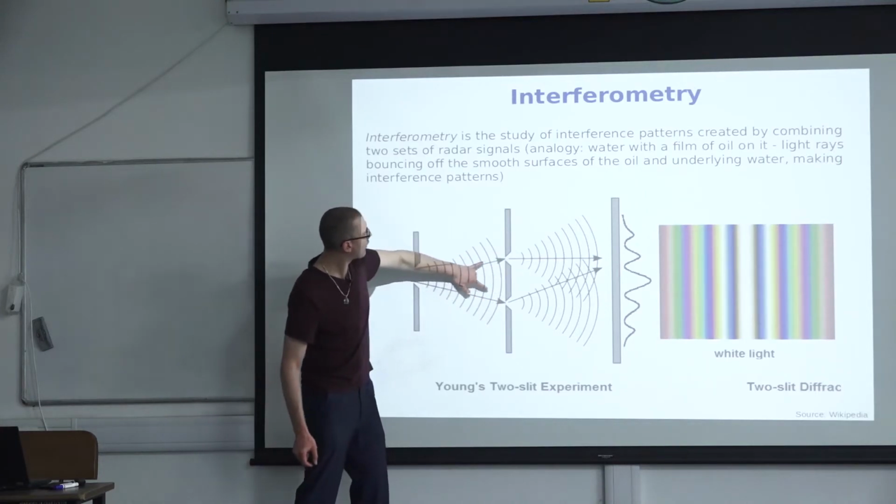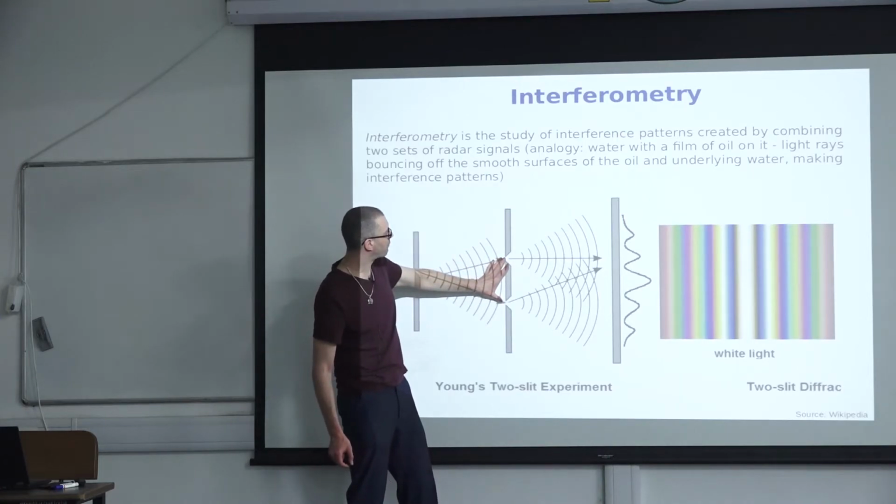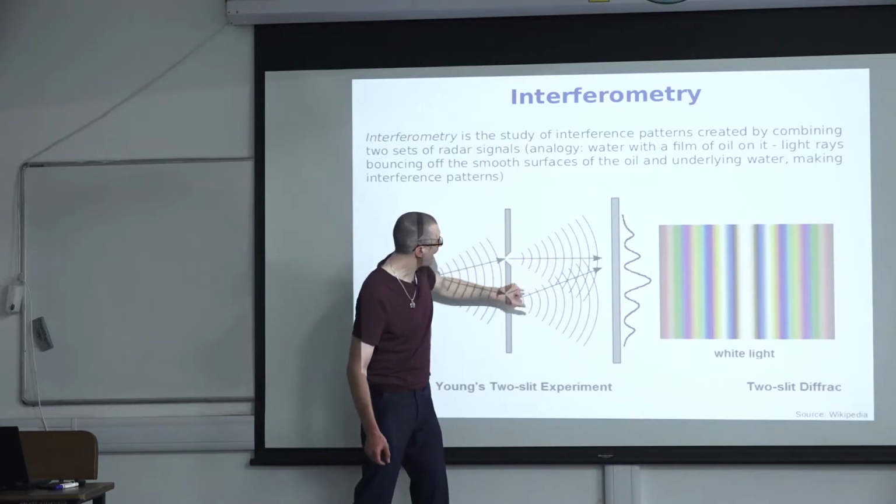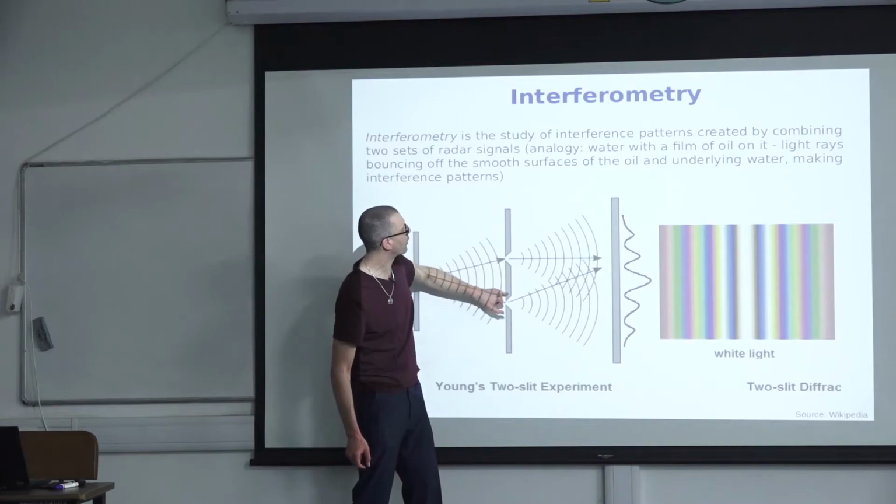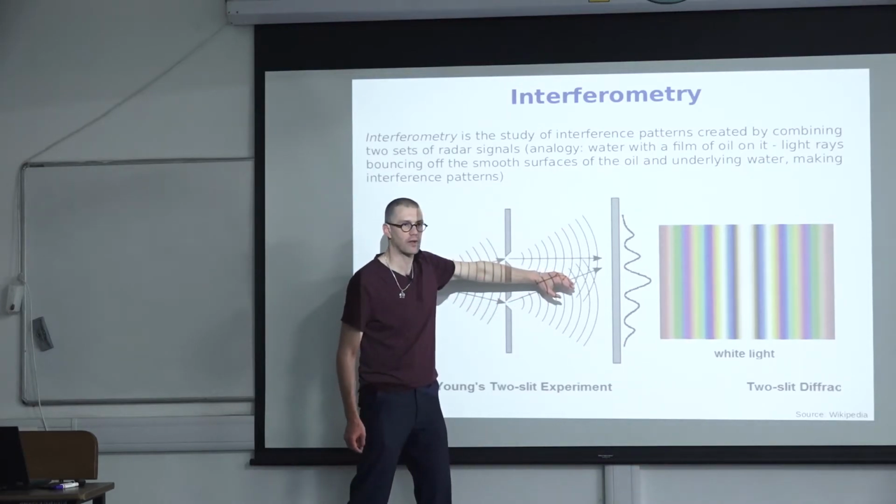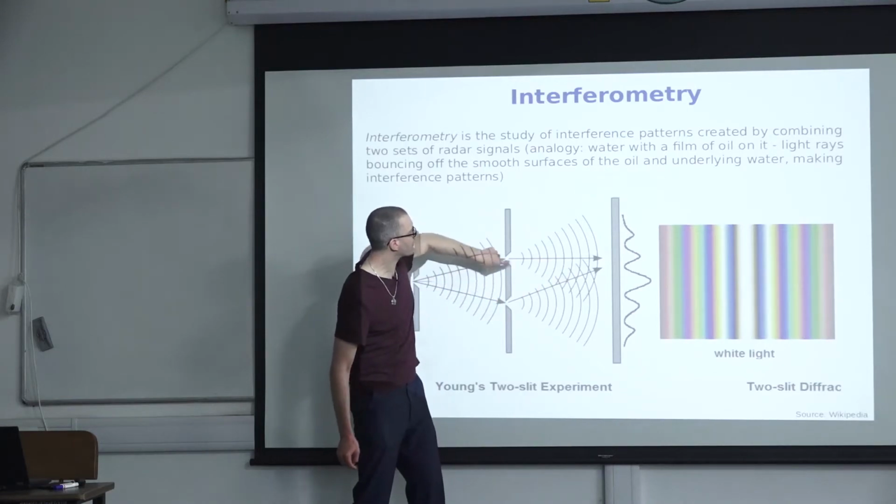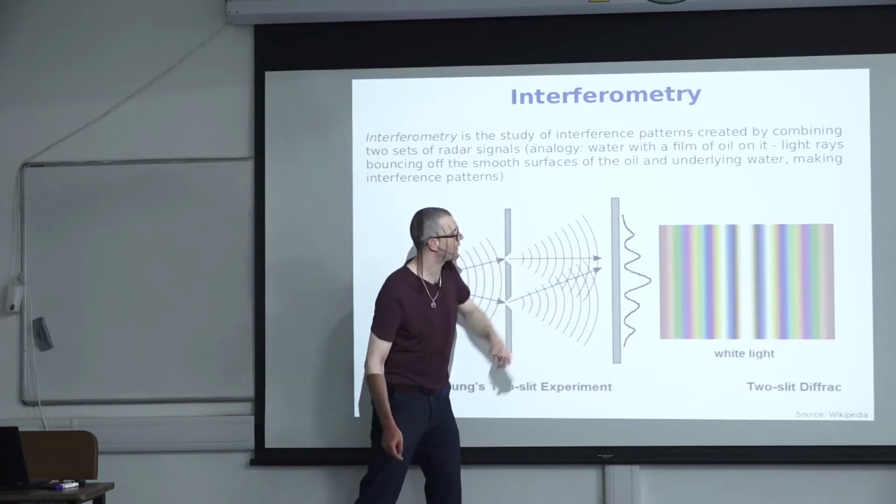And those two slits, essentially you have the same light source. It just gets split by two slits, and then the resulting light waves that are essentially being emitted from those two slits, they interfere with each other. And that is the difference in the travel distance that you are then recording.